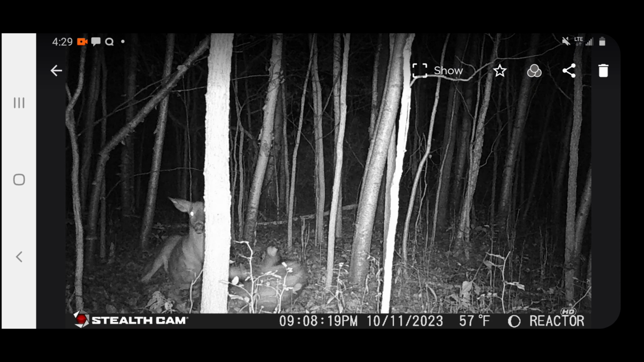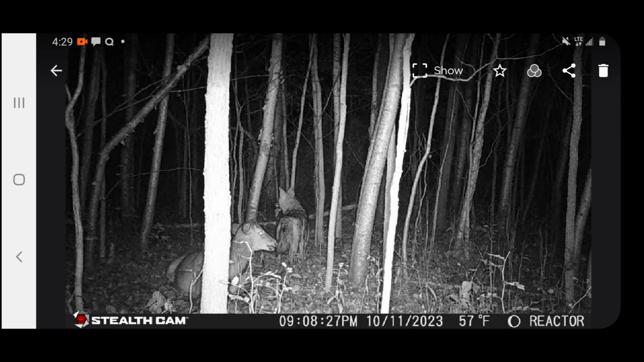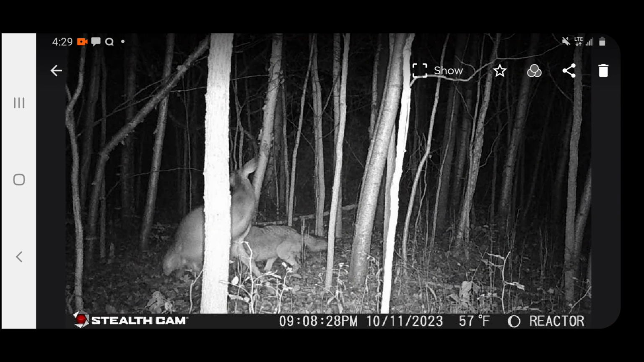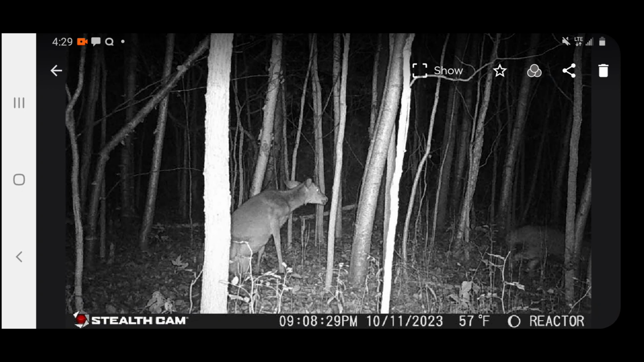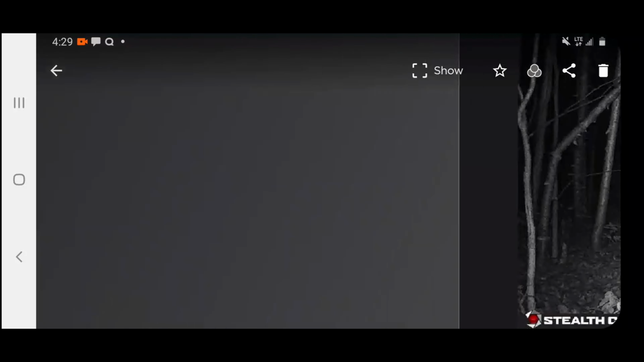It's hard to see what the coyote's doing on this one. I don't know if it's going for his leg or if the buck just happened to hit him down. He's going in there. Again, they both look pretty tired. Buck's struggling to get up.